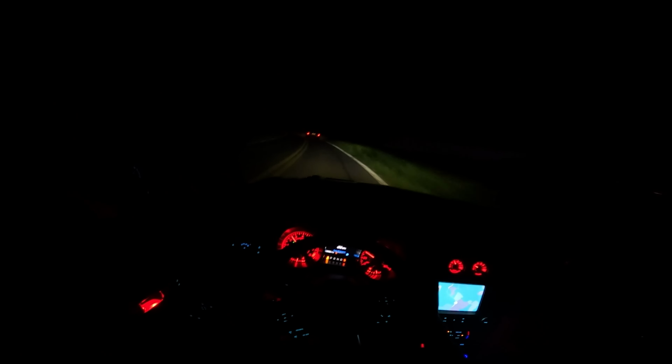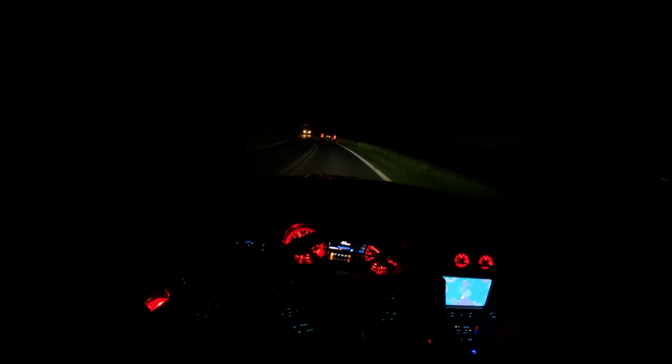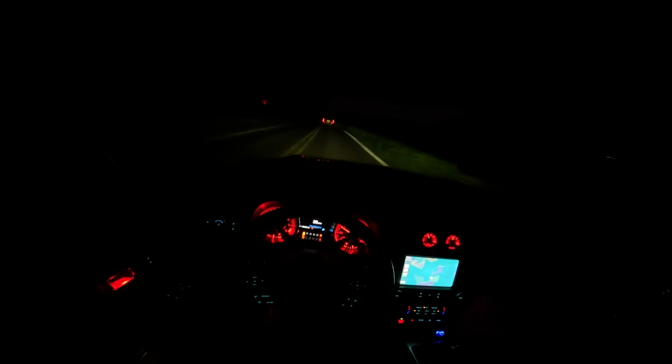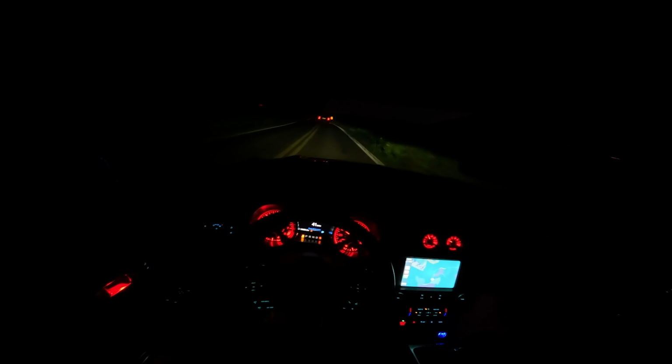Y'all see the driving skills. Y'all see how I'm in between the lines. I ain't going over the lines except, you know what I'm saying, I purposely went over the line because the road is trash. Dang, always getting stuck behind someone, bro. I'm gonna get y'all another back roads POV, bro, where I'm not getting stuck behind someone.